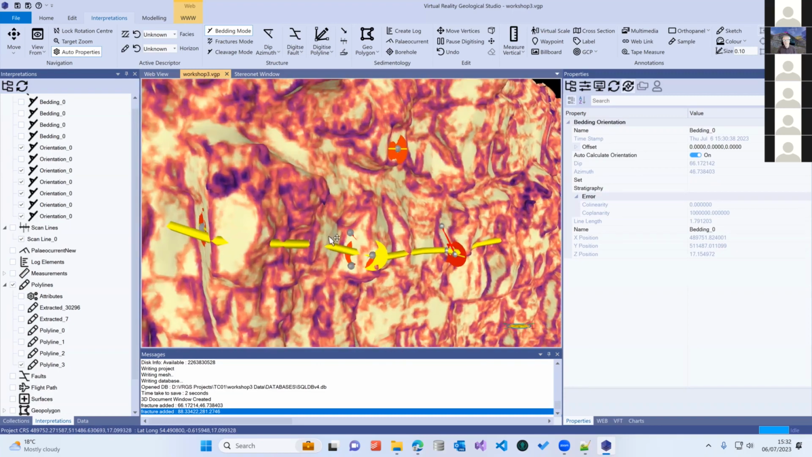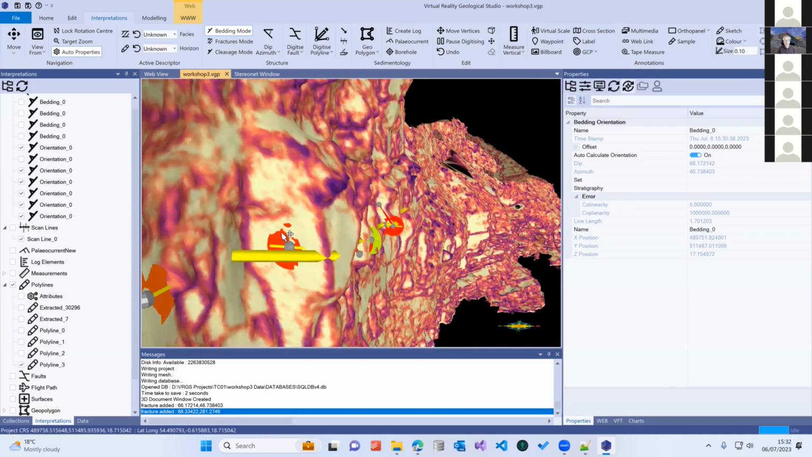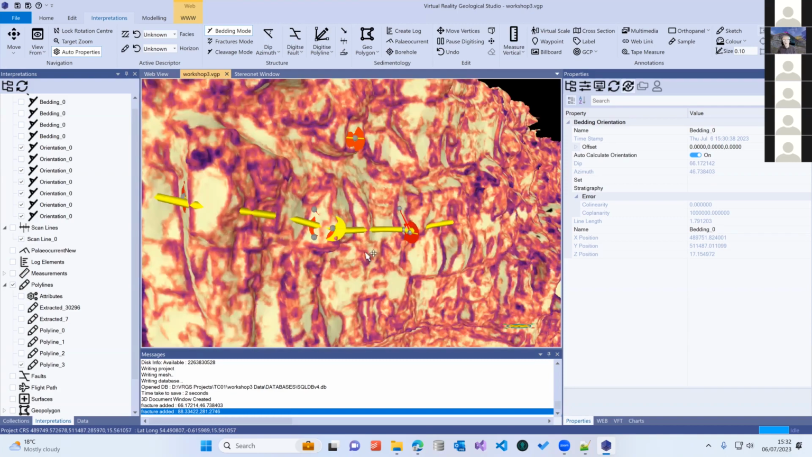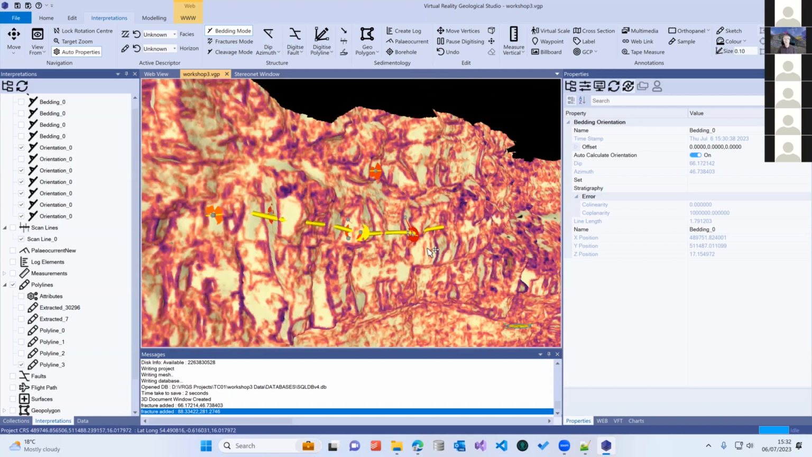So that's something you just have to be a little bit wary of when you're using this approach, because sometimes, like this one here, it's missed that fracture because the polyline didn't actually go through the fracture that we'd interpreted. Just missed the outside of it. So you generate your fracture scan lines in that way.